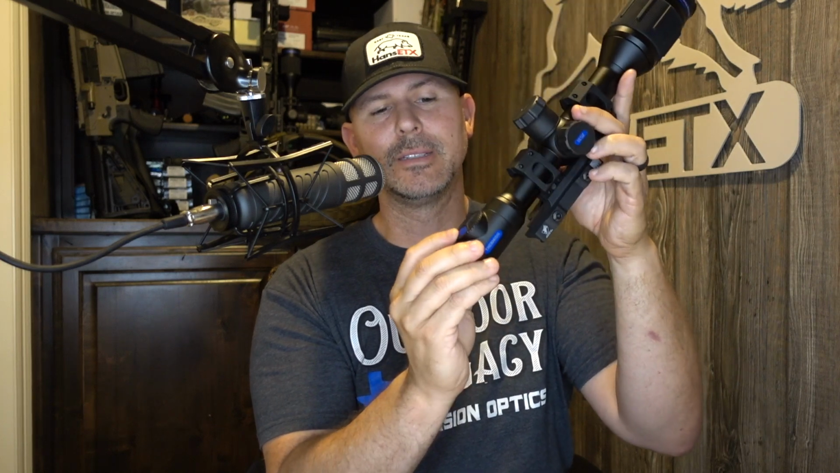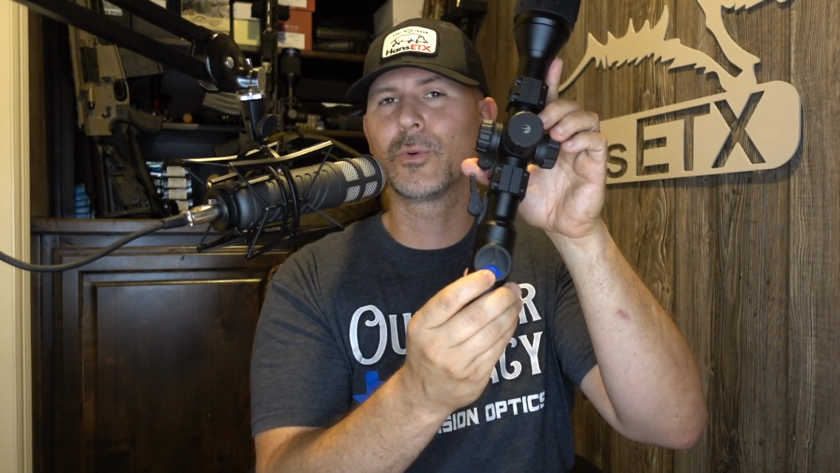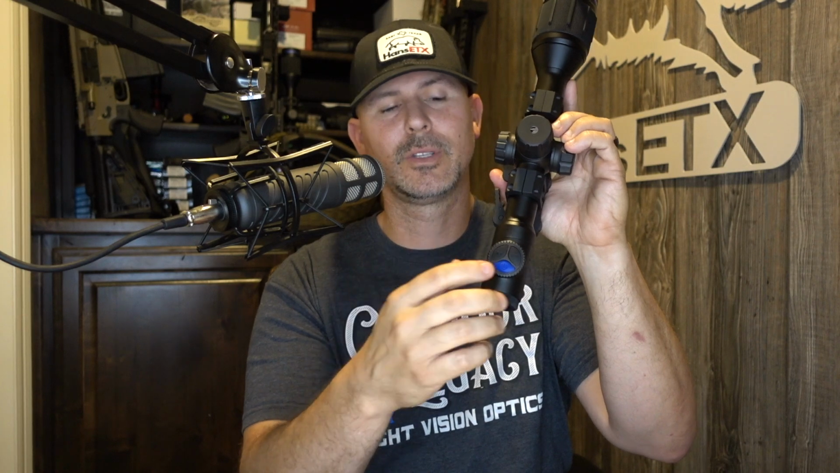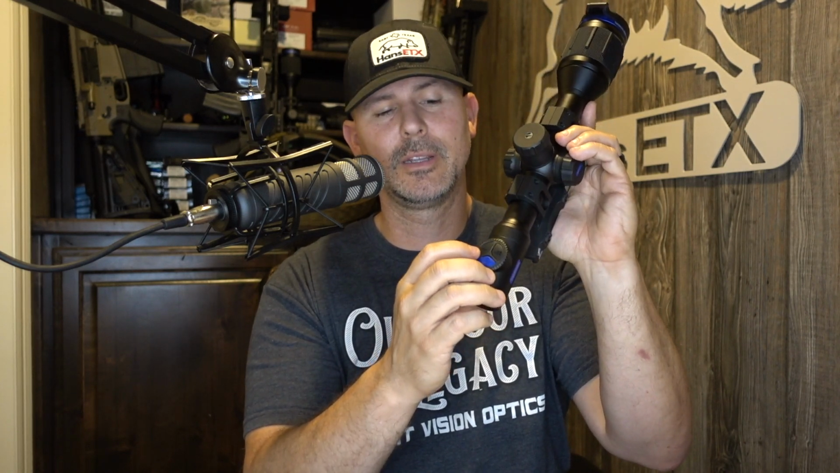Up here, you got 3 buttons, the 3 ones that you'll probably use more than any other time. You got a power button, you've got your zoom button, and this is where you actually can bring up your picture-in-picture display, which is also, we talked about one of the specs that comes with it, and then your record button. Those are the 3 you're going to use the most.